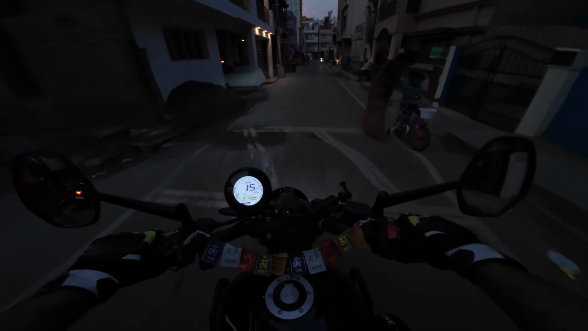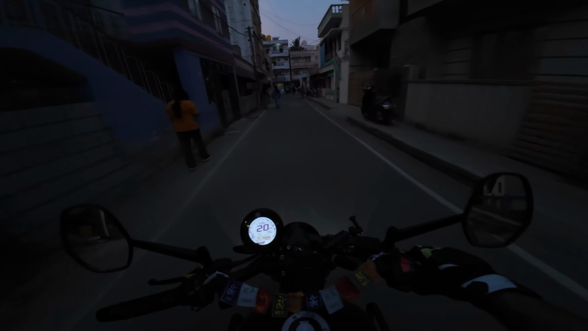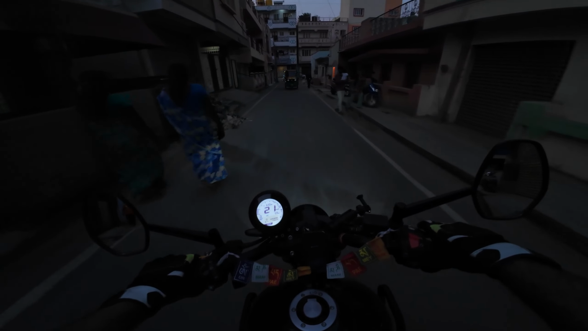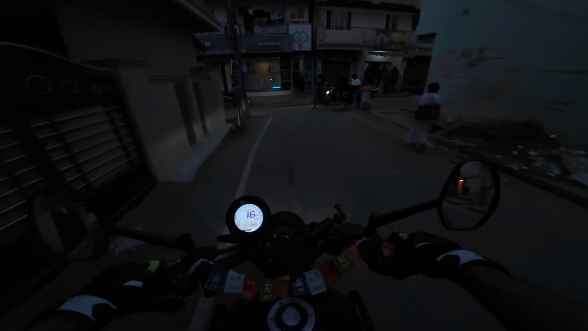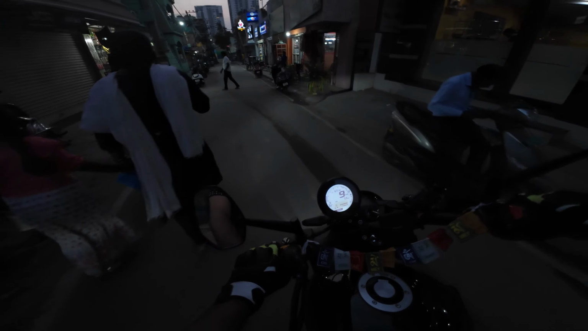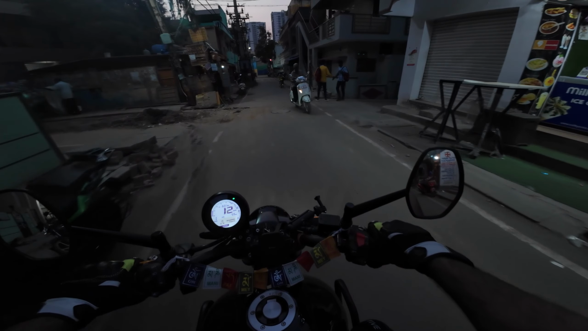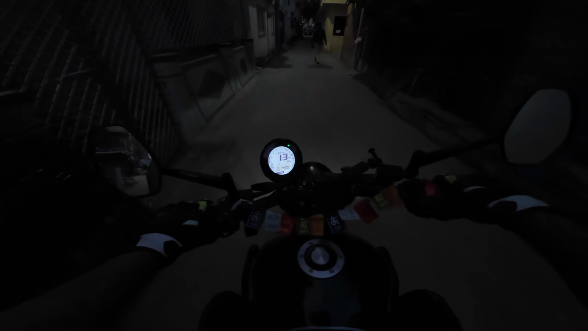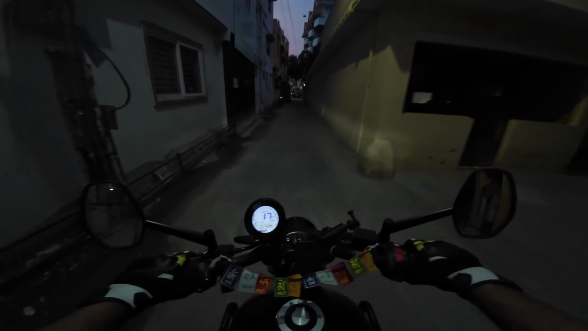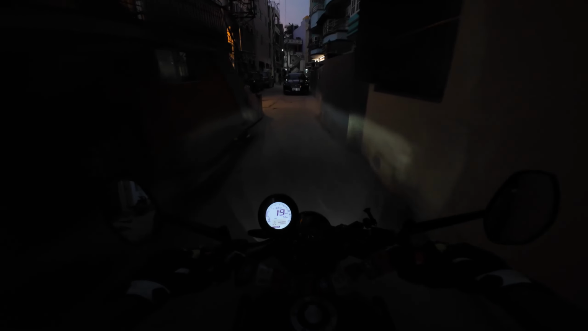It's not advisable until you can drive the bike very well, very cautiously, because you have to speak also, and then you have to go this way. Let uncle go. Oh my god, what a car!